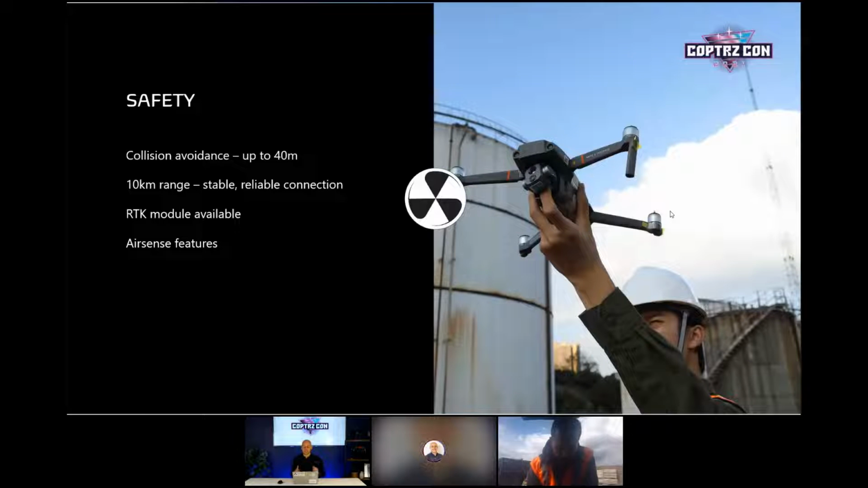Collision avoidance, and this is a huge one as well. It still has all of those great sensors and up to 40 meters. And Mark, you mentioned you put it into tripod mode.